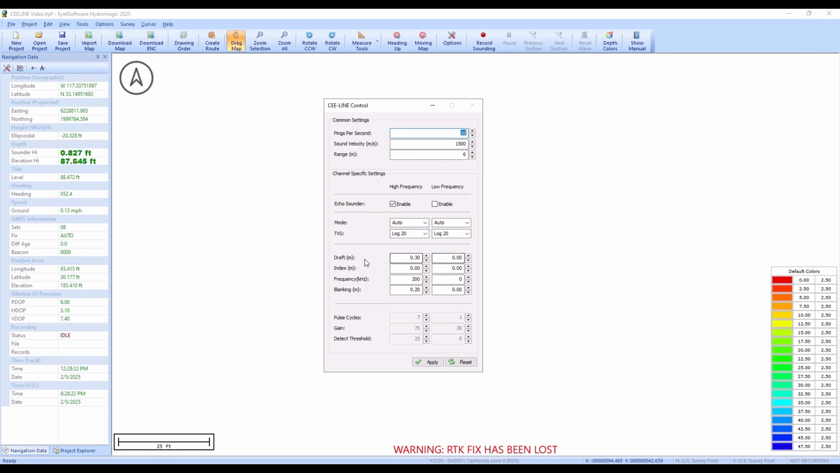Unfortunately, we have a units issue a little bit here, so we've got to put it in meters and not feet, so we have to do a little conversion when we're using the CEE-LINE control. But we can put our draft in, whatever that might be, and then hit apply, and that's going to add the draft to our depth over here.